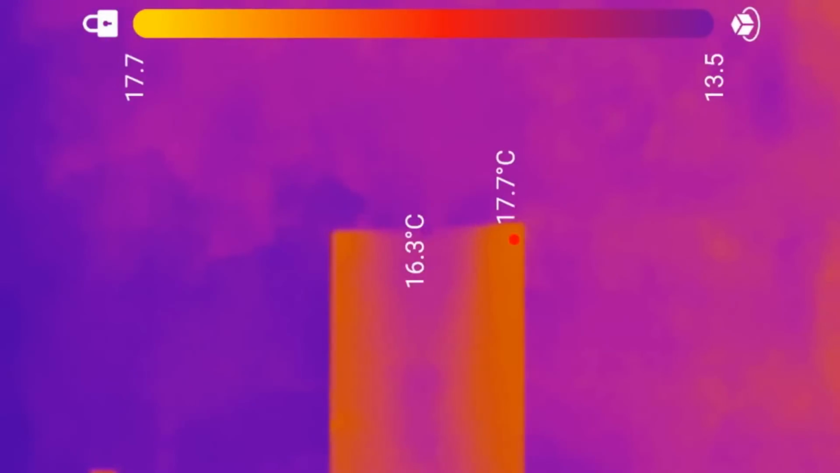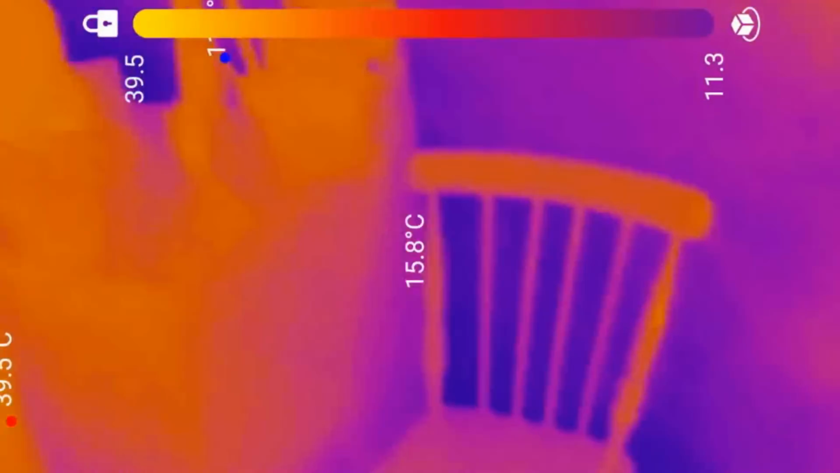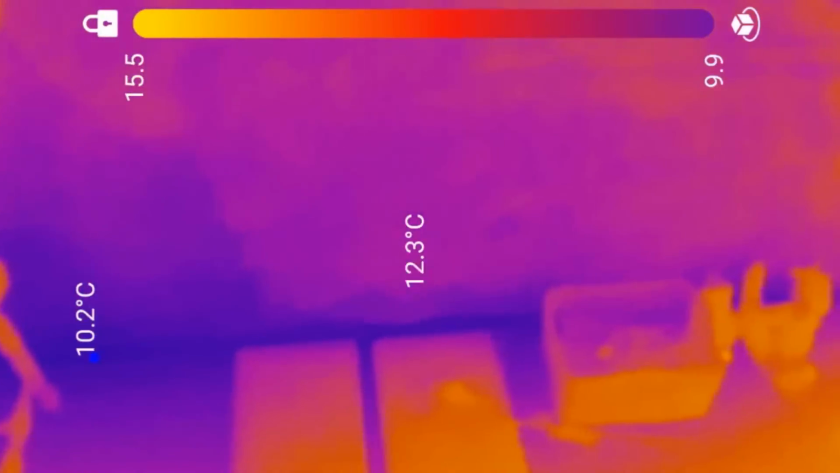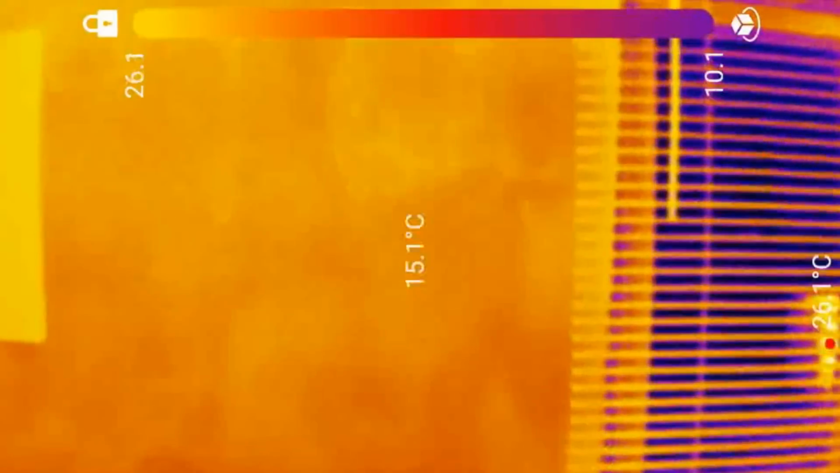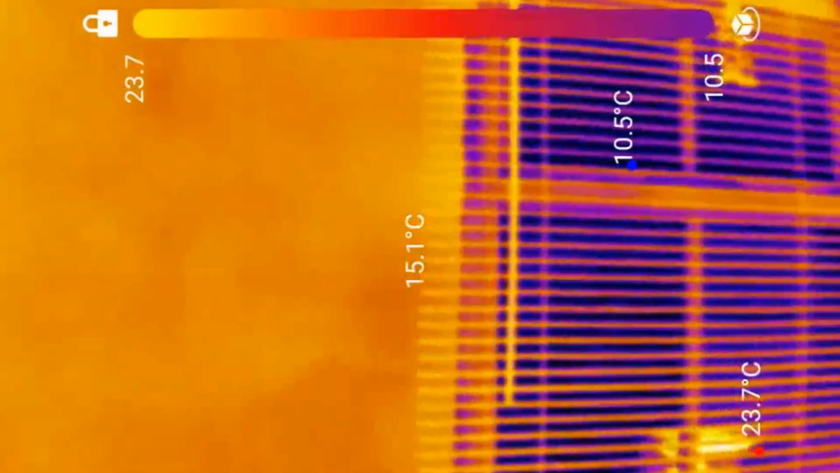And our walls have no insulation other than the lime. There's no plaster board, there's no thermal board. So the walls are 13.5, and as we come further up, 14.5.